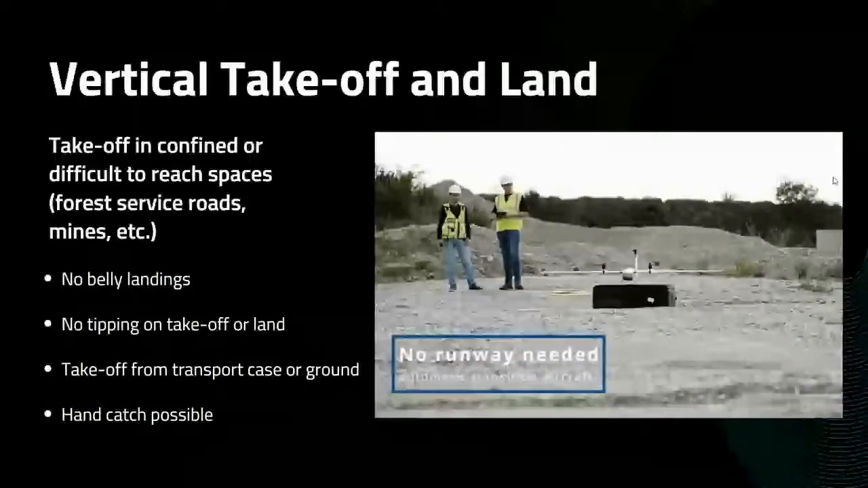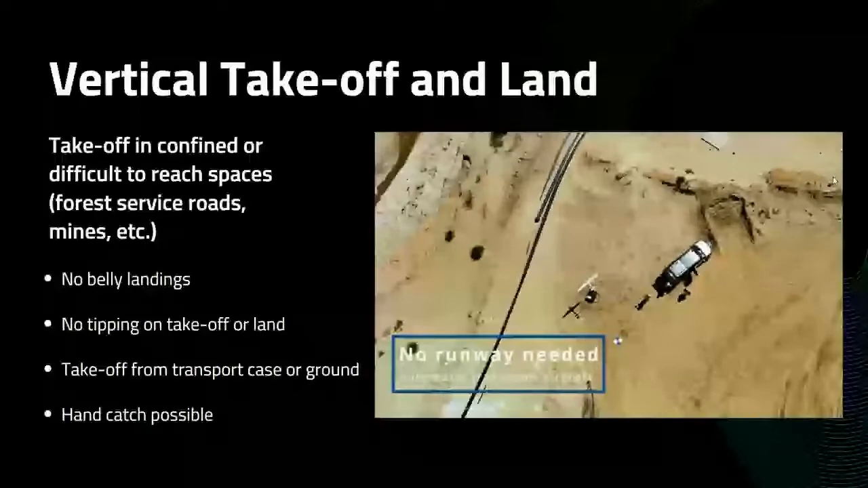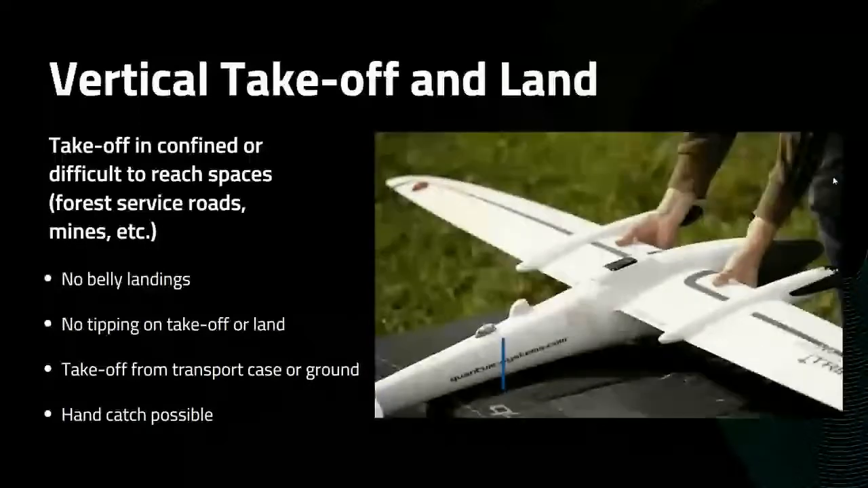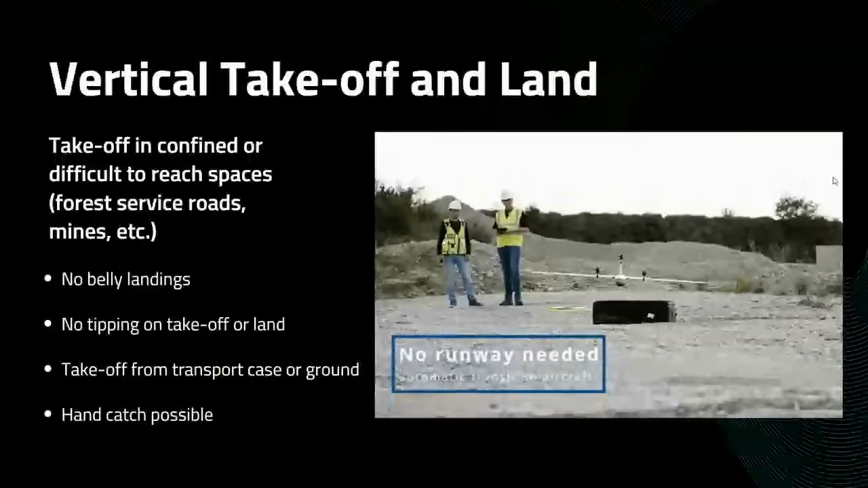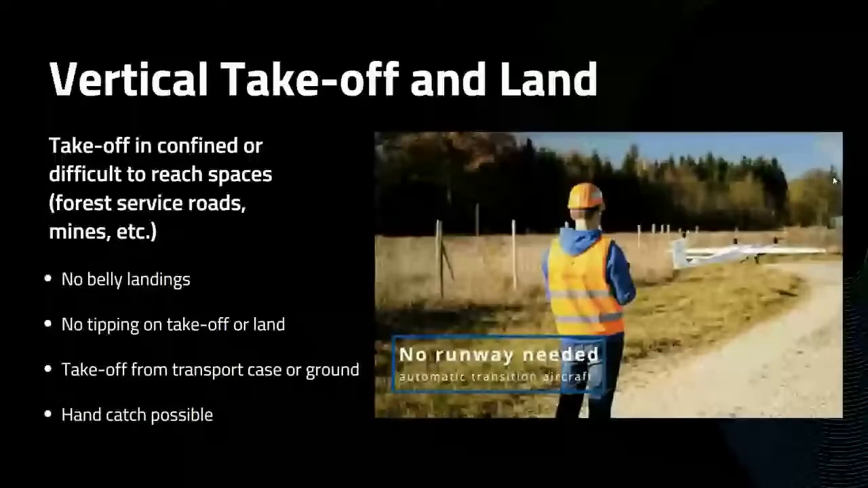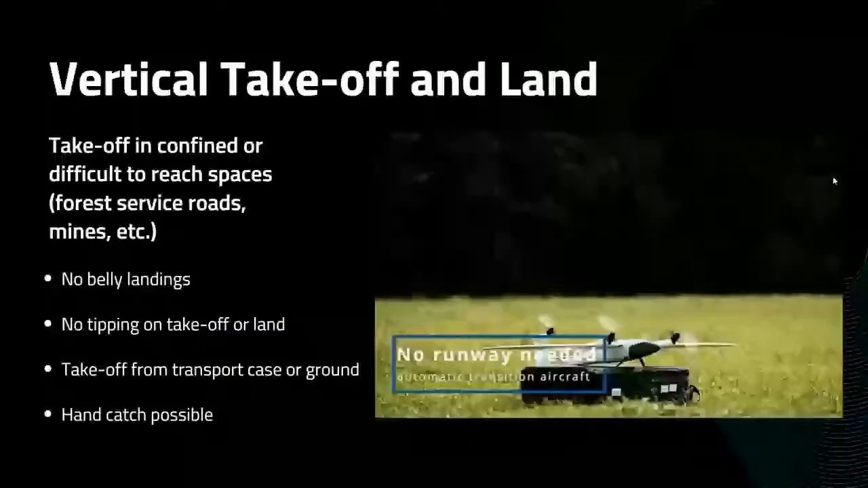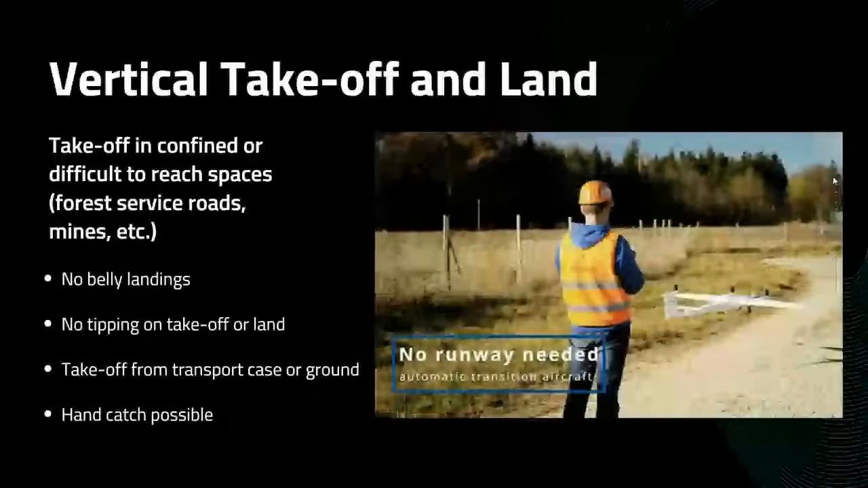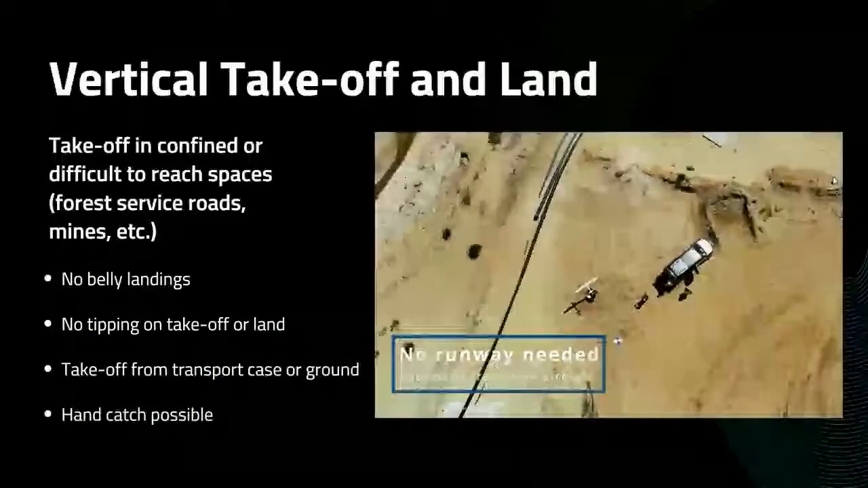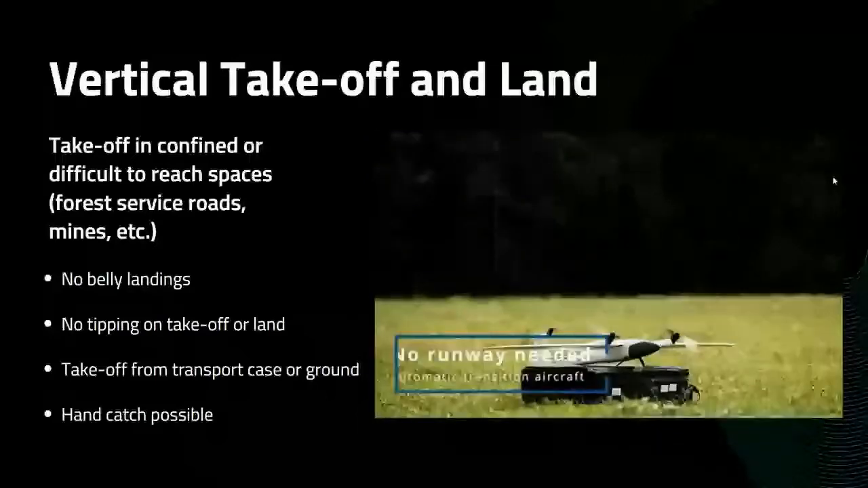So forest service roads, mines, anywhere there's a narrow pathway where a belly landing drone will not basically land without crashing. The other advantage to the Trinity in particular, due to its 3-motor system, is there is no tipping on takeoff or landing. Unlike some other VTOL systems that are 2-motor tail sitters, the Trinity will not land and tip at all. It's just going to land nice and safely no matter what.